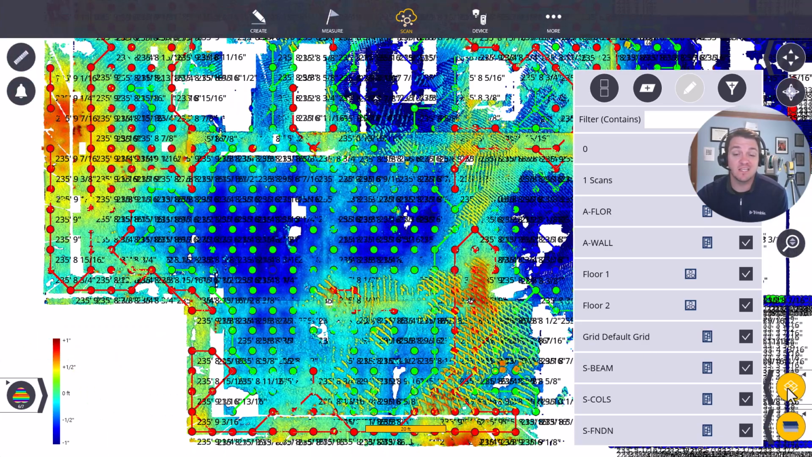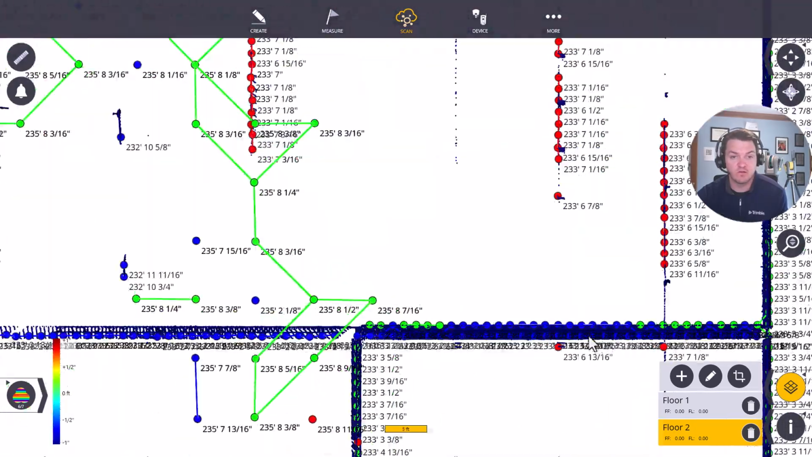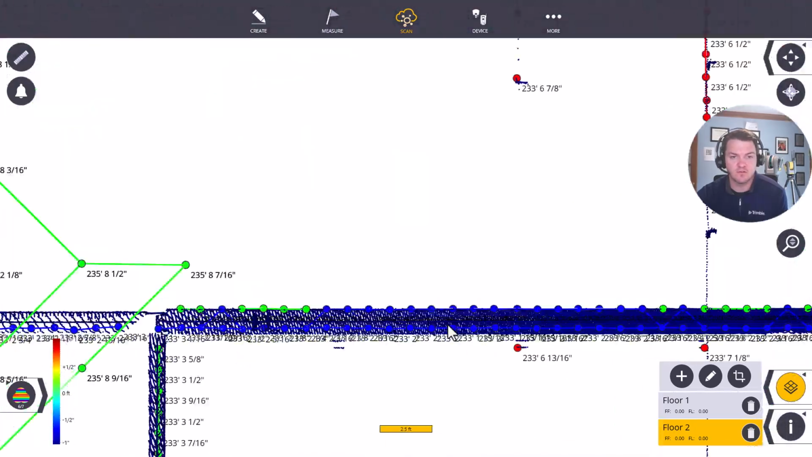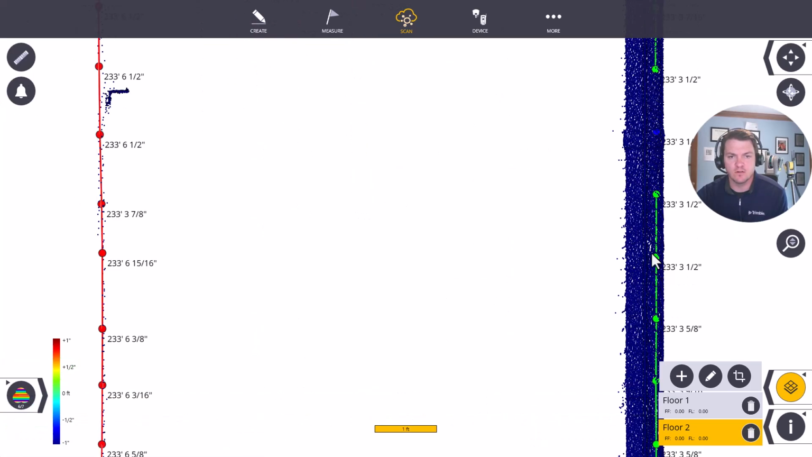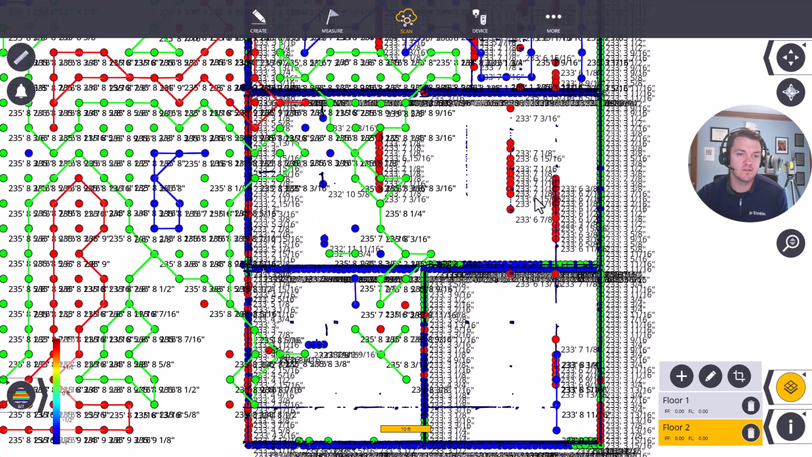I can run that same kind of camber analysis just using the floor tool here, which is showing me low, whereas these points are all within tolerance. Although I may need to do a smaller grid to make sure I get that on the beams itself.